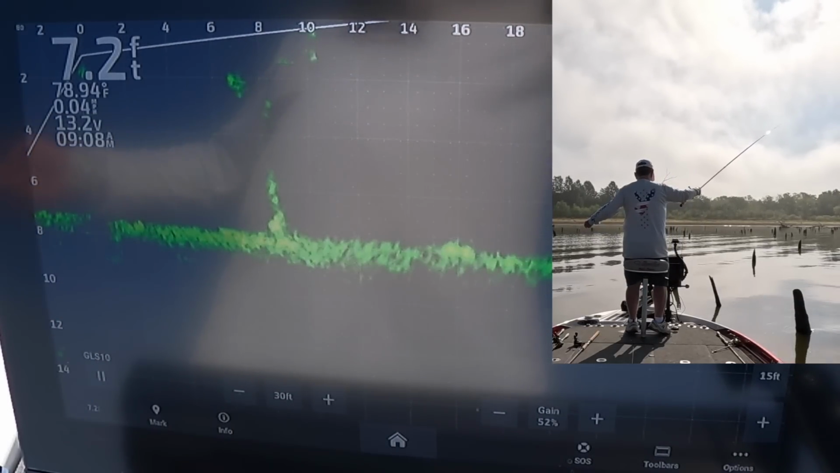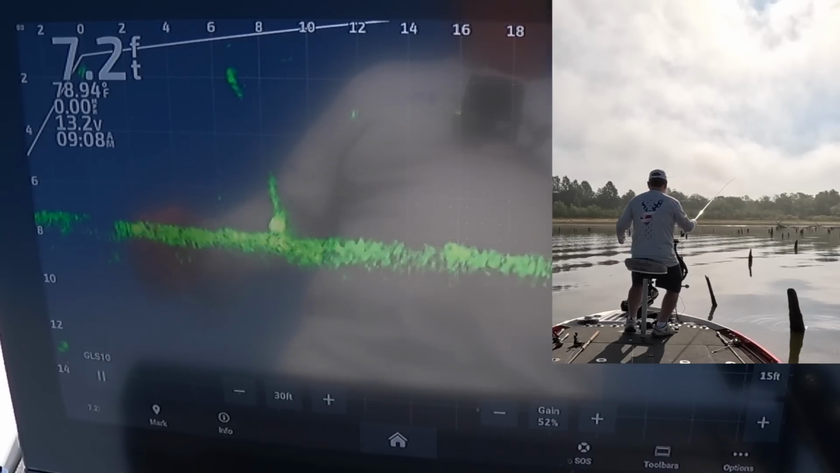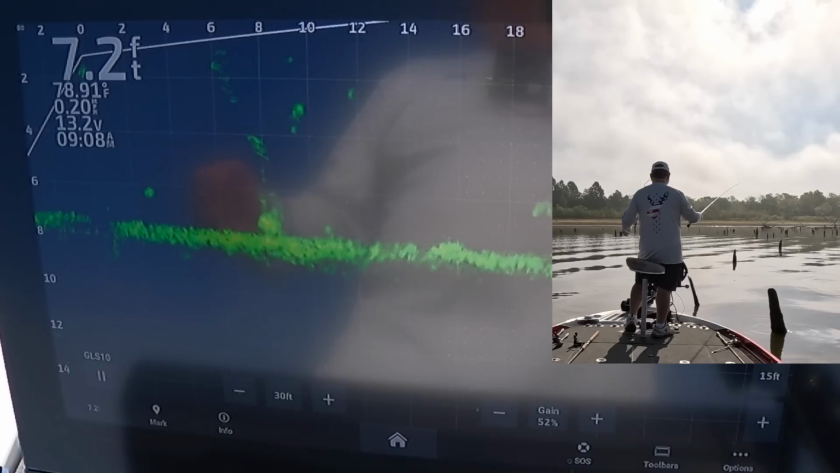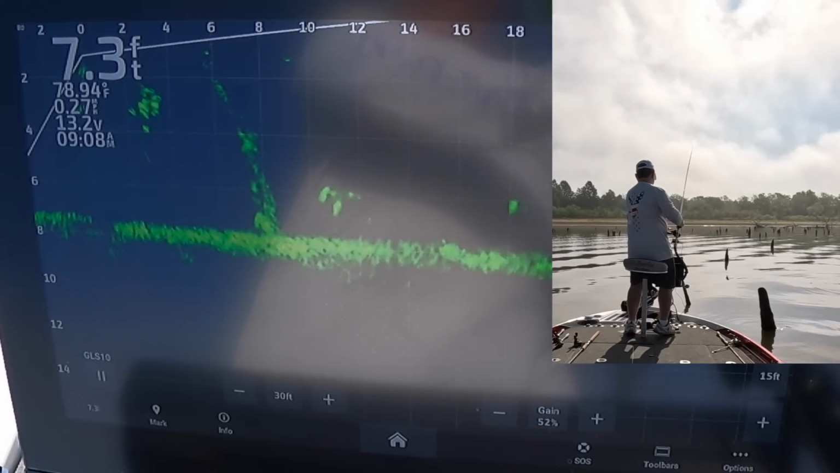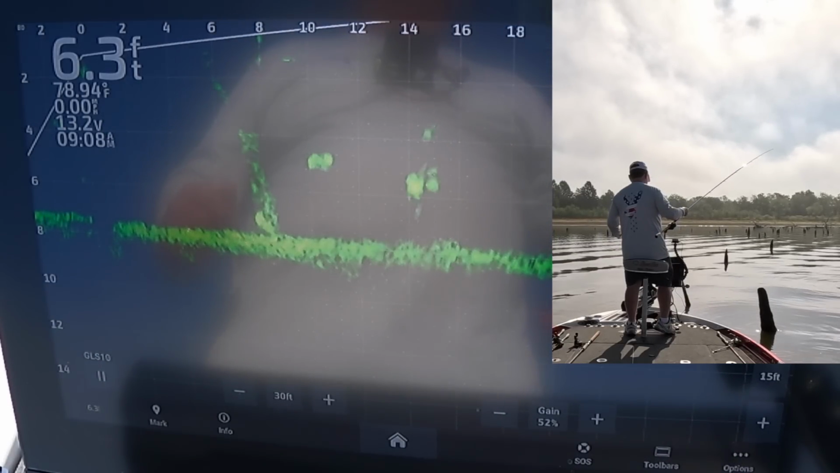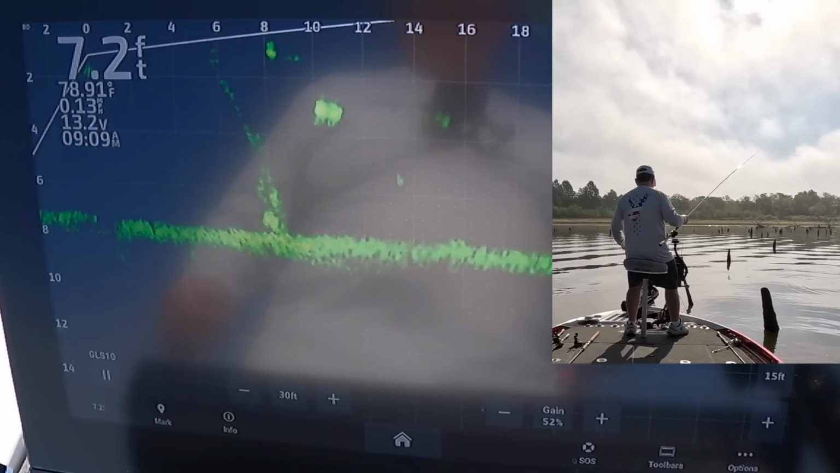Man, that sun, I have a hard time finding my string. Can't see where I am. Oh, there I am, right on the fish.